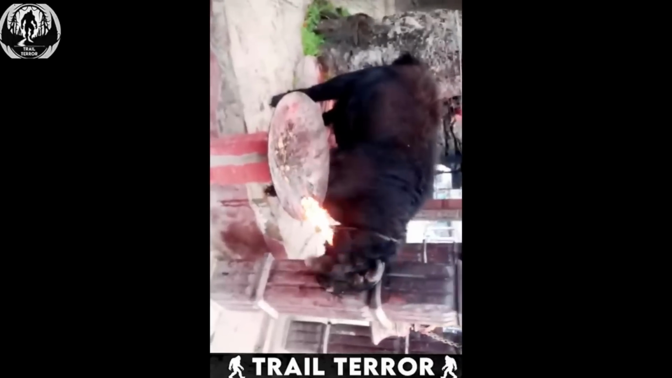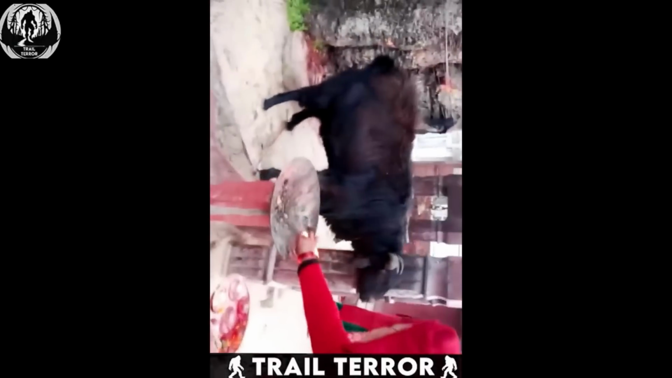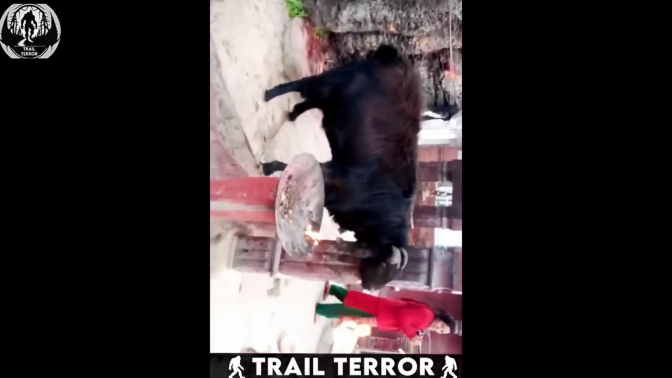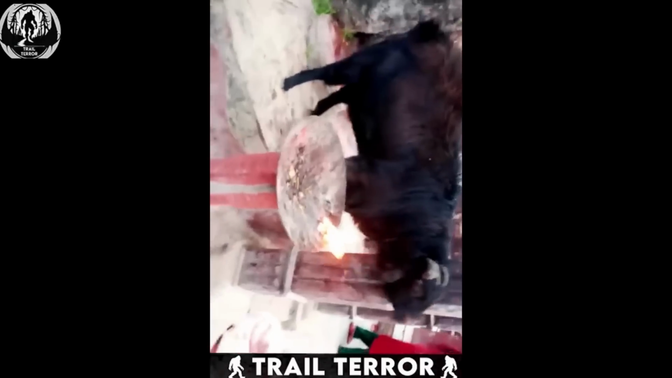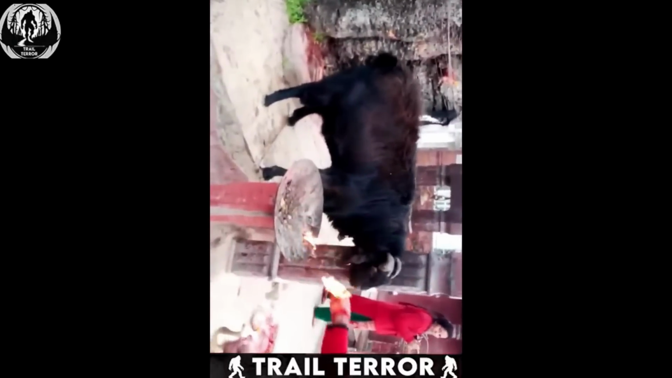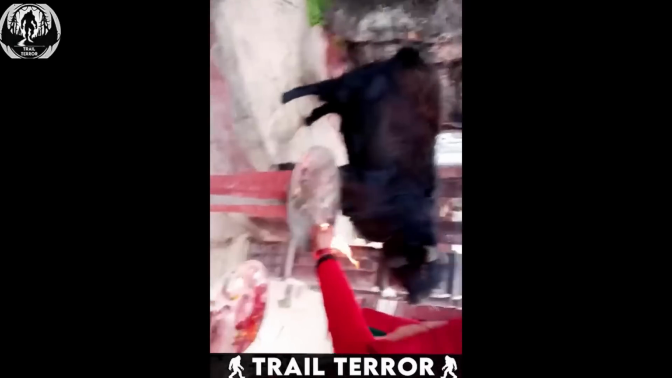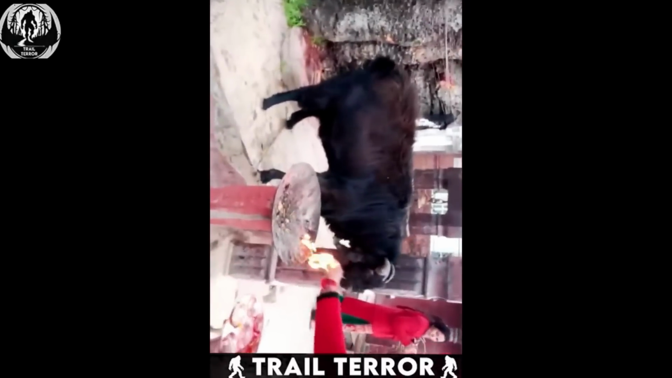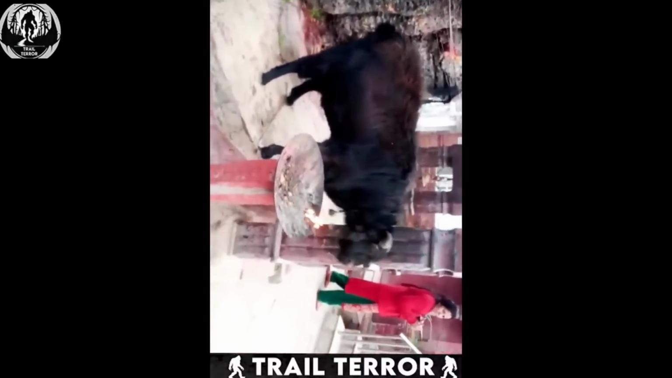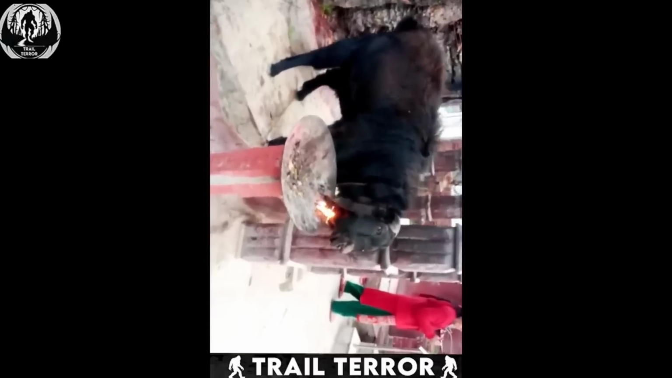But the strangeness doesn't end there. In another surprising moment, a lady appears in the frame and casually handles the fire with her bare hands. She effortlessly picks up the coal used to feed the flames and walks away as if it's the most natural thing in the world. Witnessing these events, one can't help but wonder if the people at this temple possess some extraordinary abilities, or if there's a rational explanation behind this baffling scene.